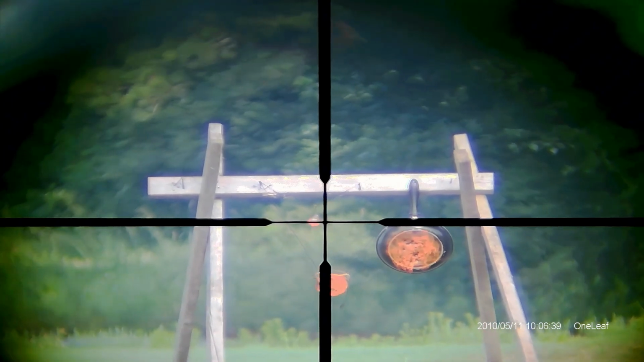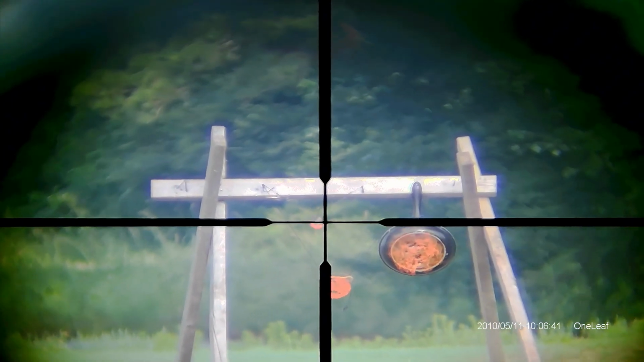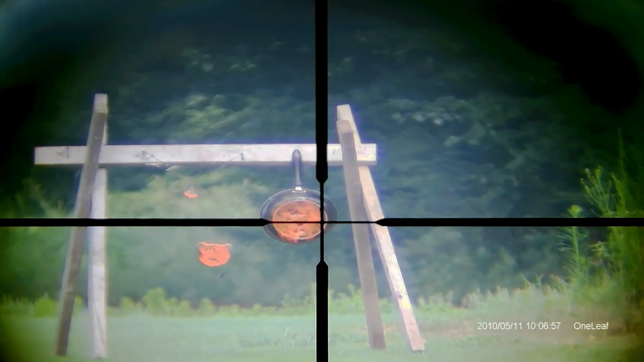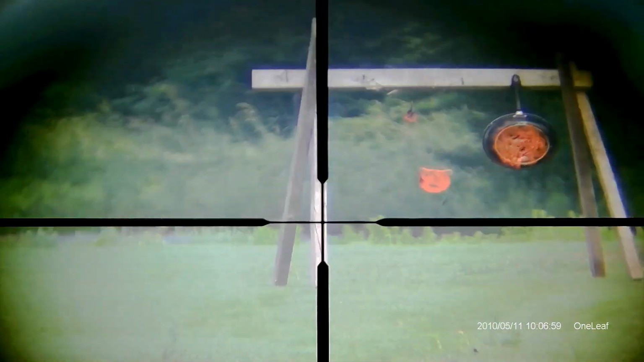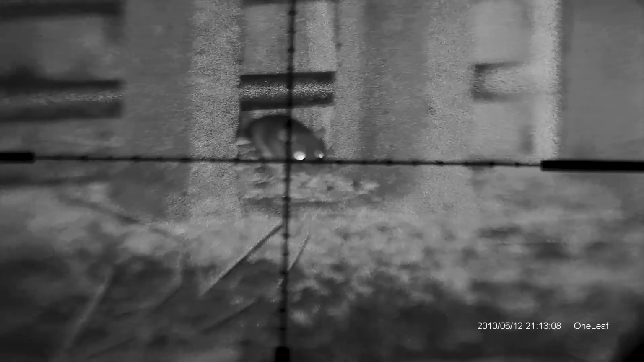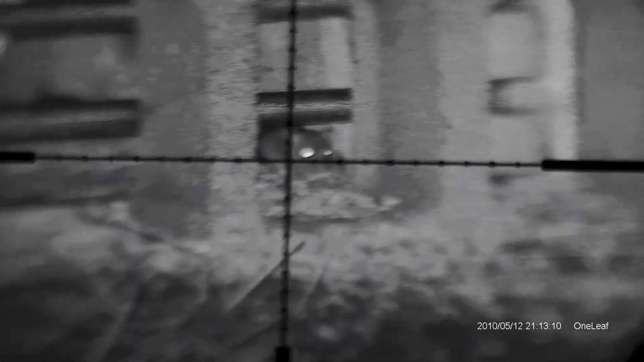100 yards, 1-inch target. Oh, first miss. Alright, let's see if I can hit that frying pan right there. Nice. Alright, last shot and we'll go for that gong. This is my favorite part, the rat hunting.